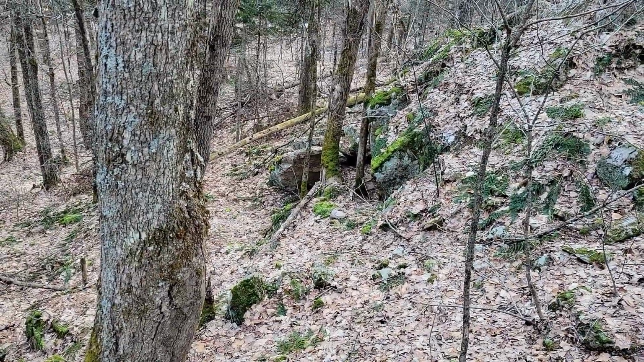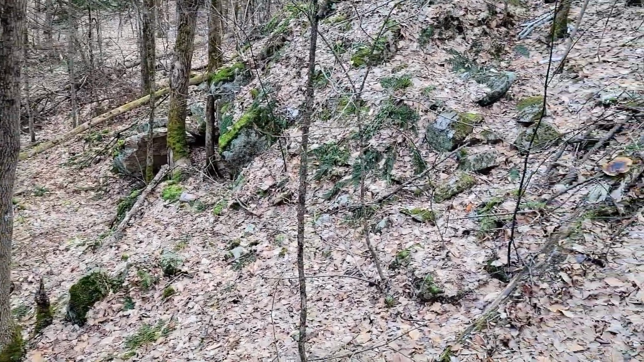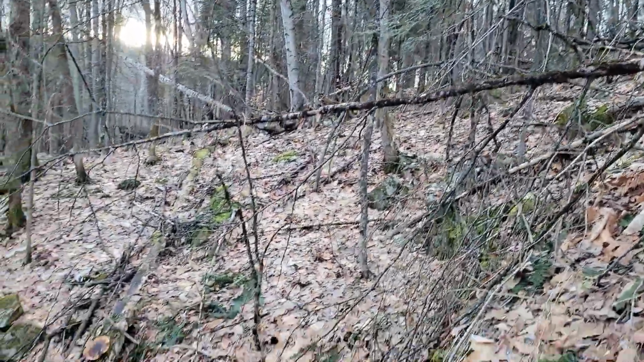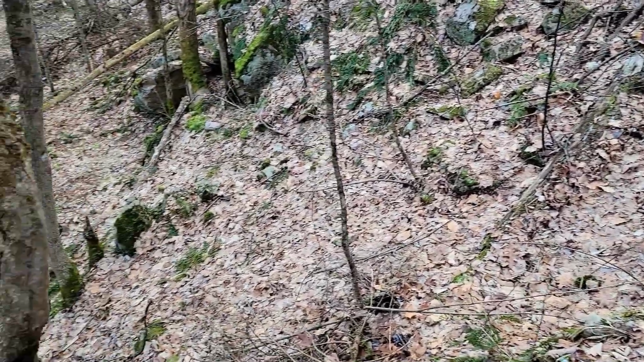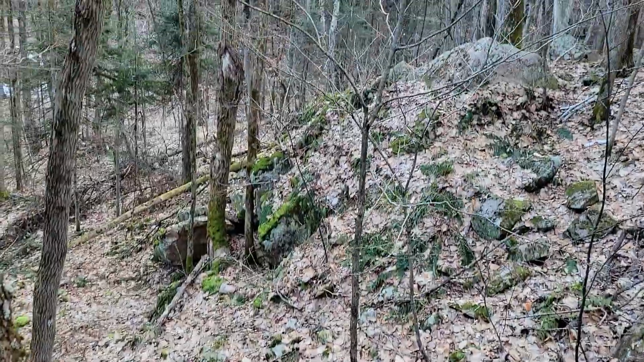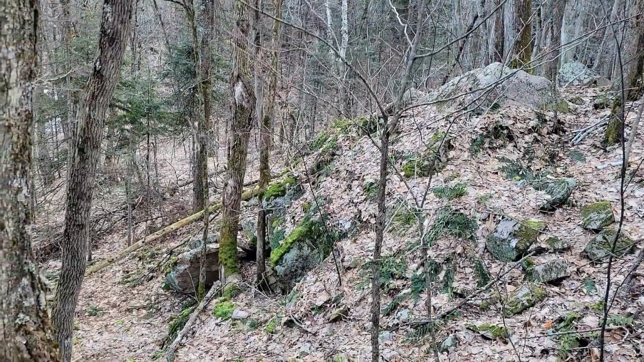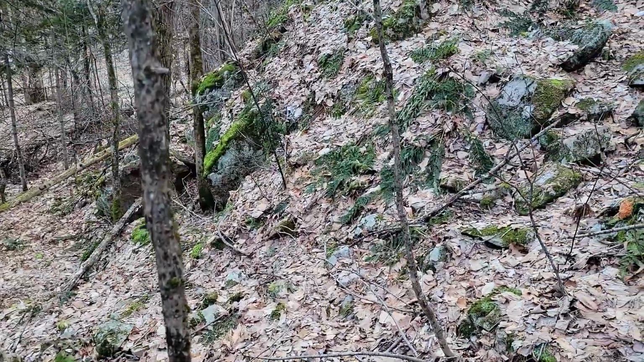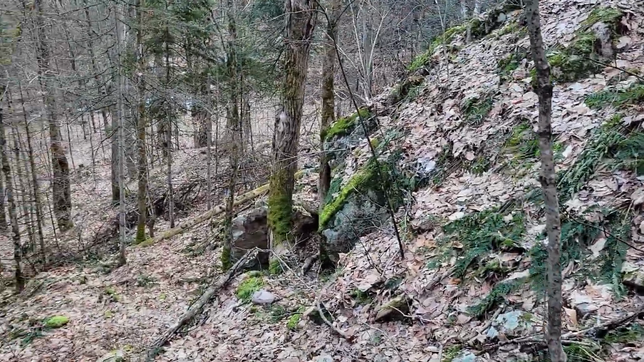Stay tuned, guys. All right, I think I may have found an interesting enough location. There's kind of like a funnel in the land here, so animals might choose that over going around it. And there's a rock formation here. Let's go take a closer look at it. Let's get down there the safest way possible, of course. Let's see what this thing looks like.